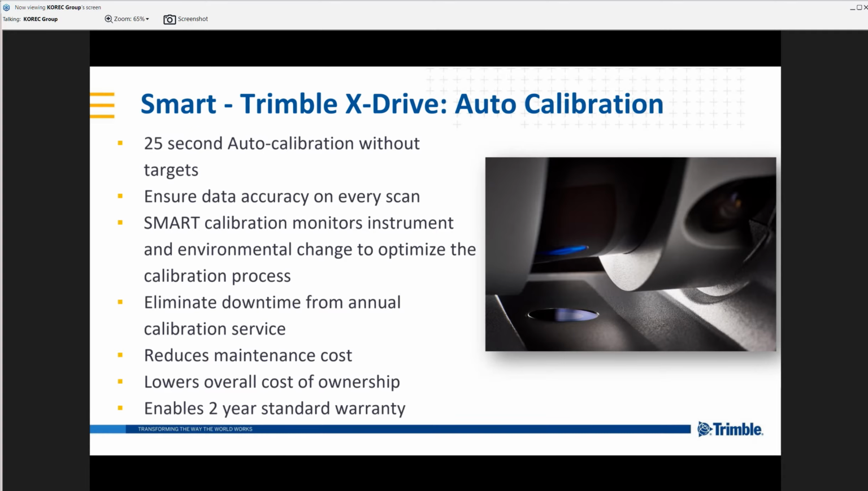So what does it mean for you, for the user? First of all, it means you have absolute confidence in the integrity of each scan. It eliminates downtime. We don't need to send the scanner back, so we are vastly reducing downtime, but also the cost of the scanner over its life. And again, as I've mentioned, it means we can offer a 2-year warranty, which is unique to this scanner.